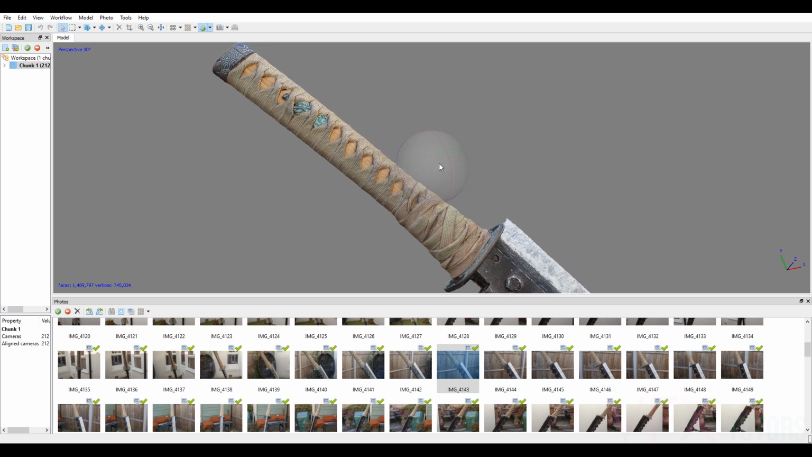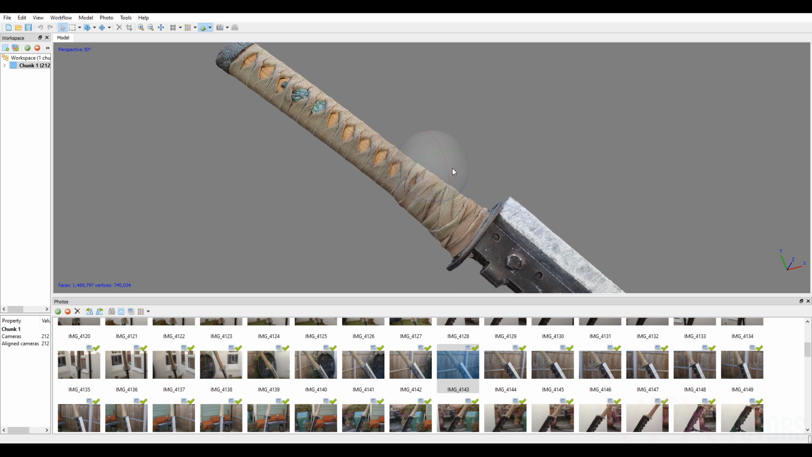So I'm going to open up a fresh Agisoft, and I'm going to go through the entire process. So if you've downloaded the images, you can just follow along, and yeah, we'll get going with it.